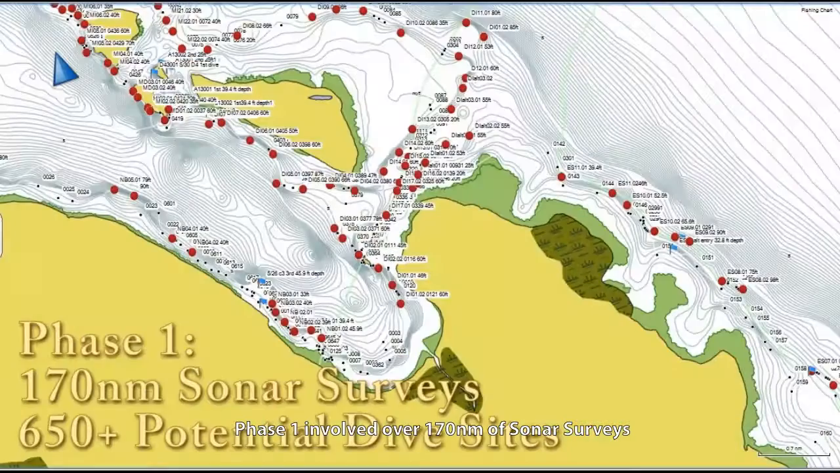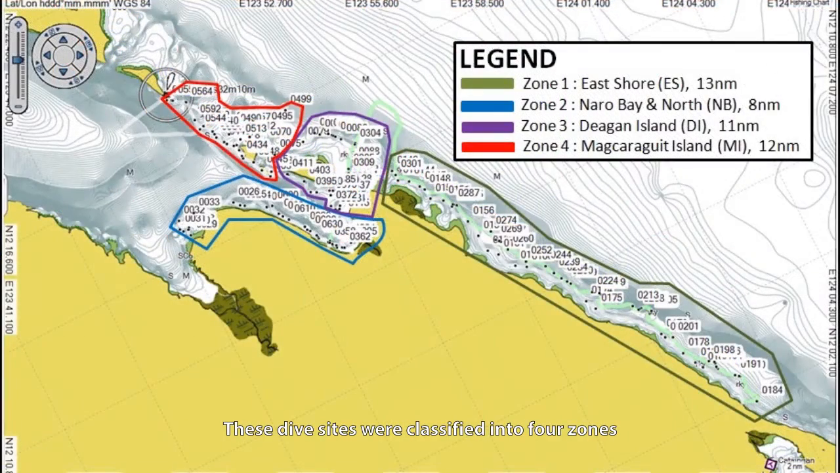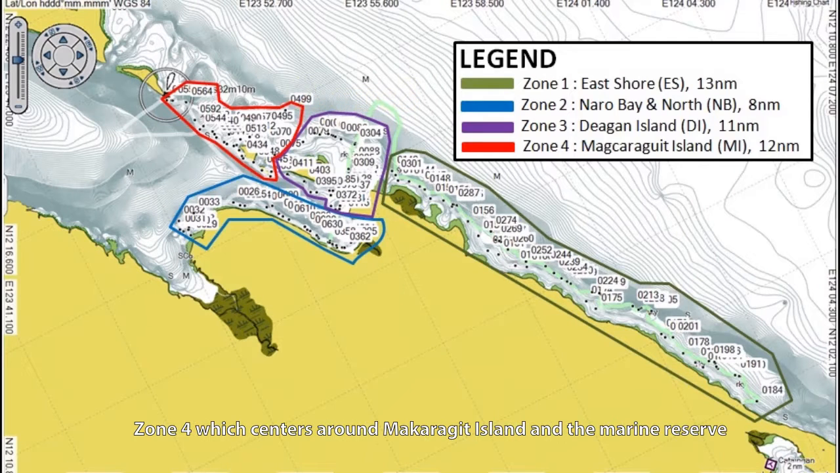Phase 1 involved over 170 nautical miles of sonar surveys, which identified more than 650 potential dive sites. These dive sites were classified into 4 zones. Zone 1, which is the east shore, Zone 2, which is Narrow Bay, Zone 3, which centers around Daigan Island, and Zone 4, which centers around Macaragat Island and the Marine Reserve.